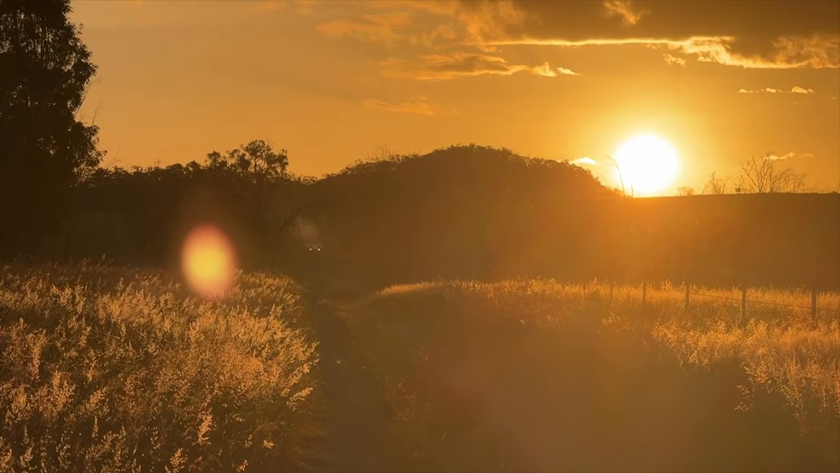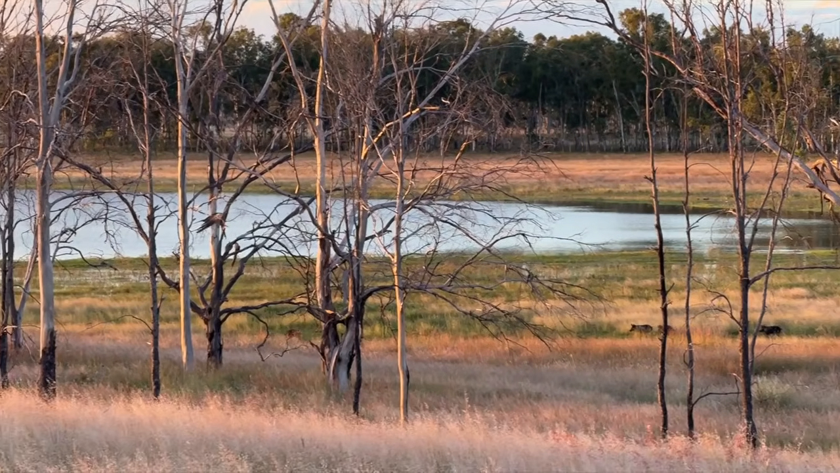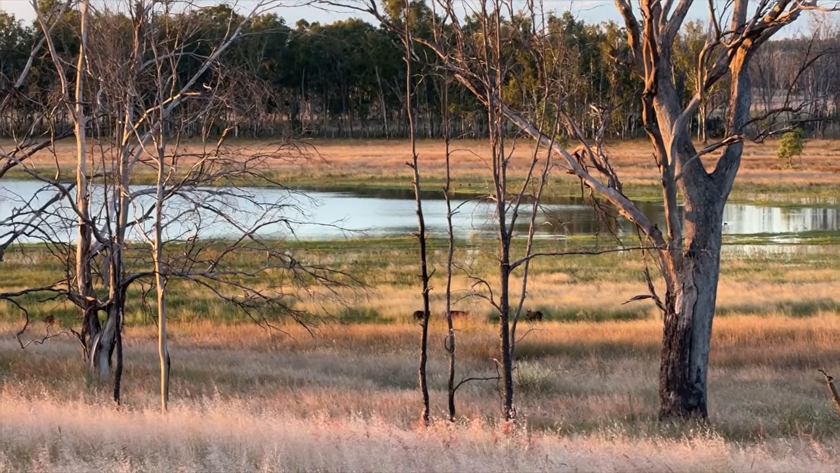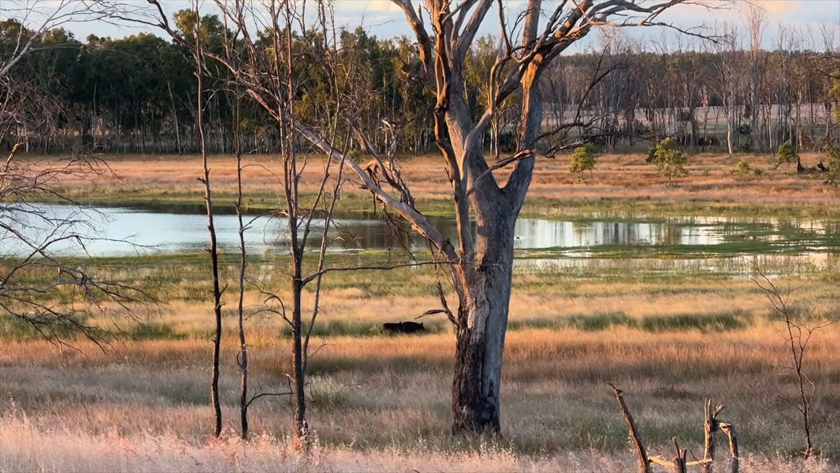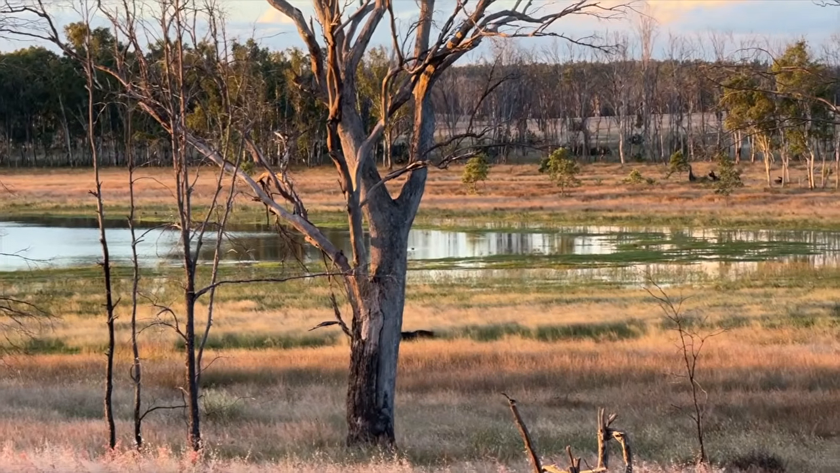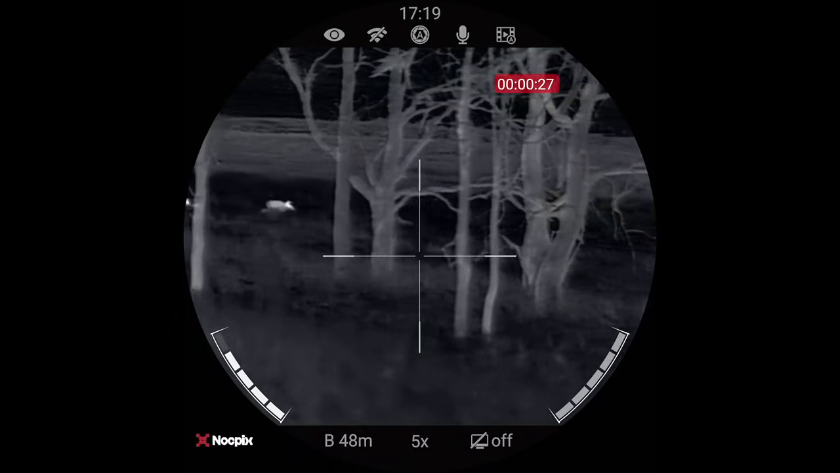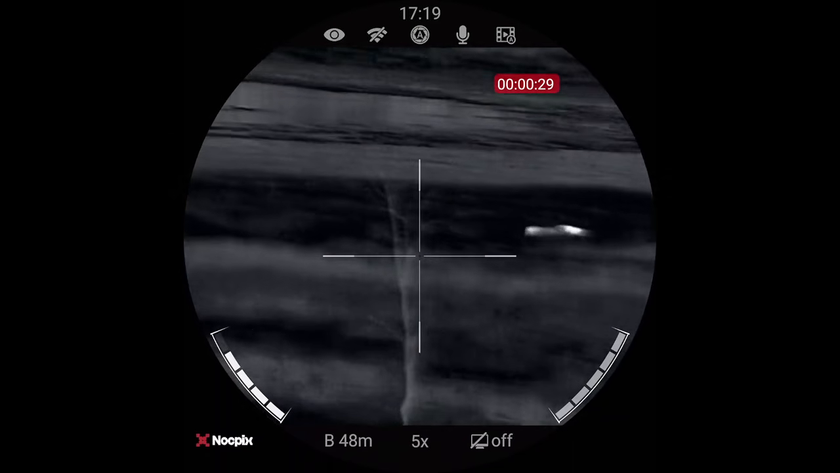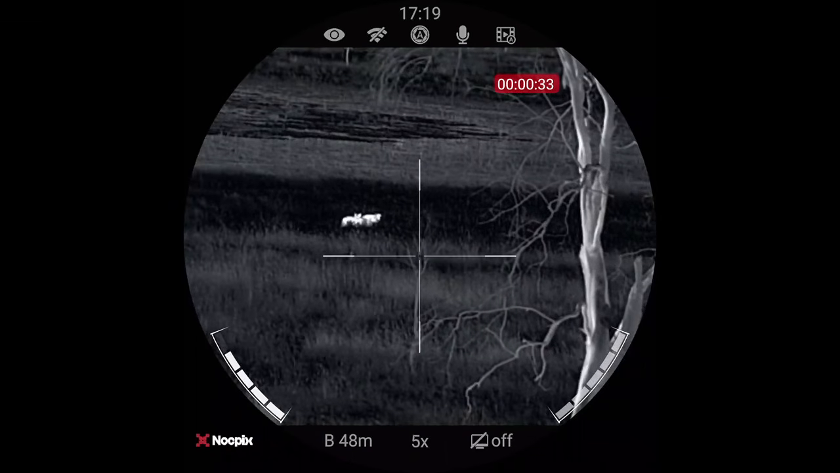Right, I hear the boys come on the bikes. Right, get ready. The pigs are down there, they can hear the bikes coming. They're running. They're just starting to move a bit. They're all on the move. Quite a nice mob of them, to be honest with you.